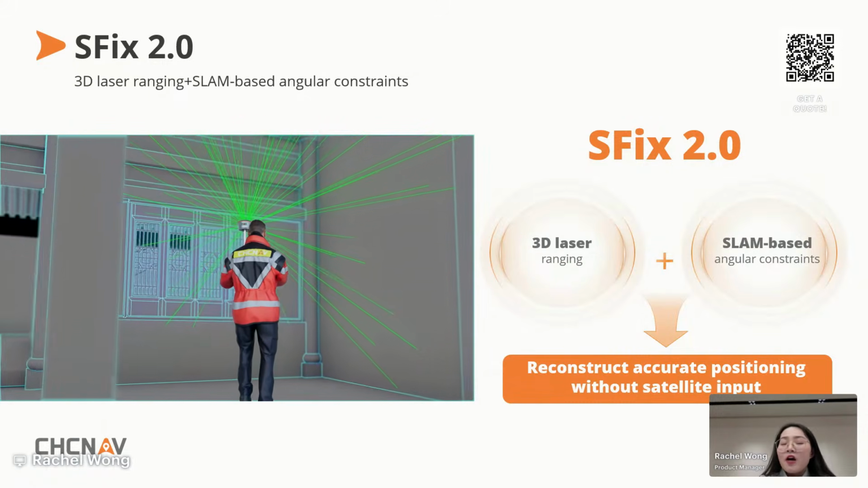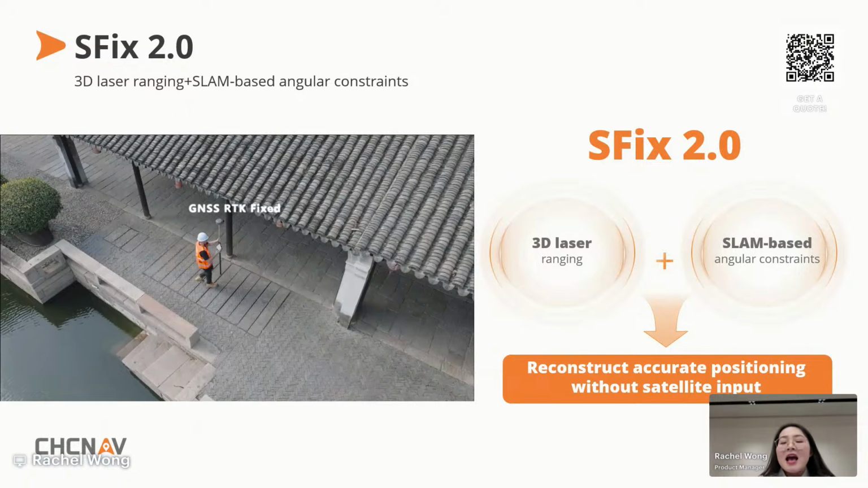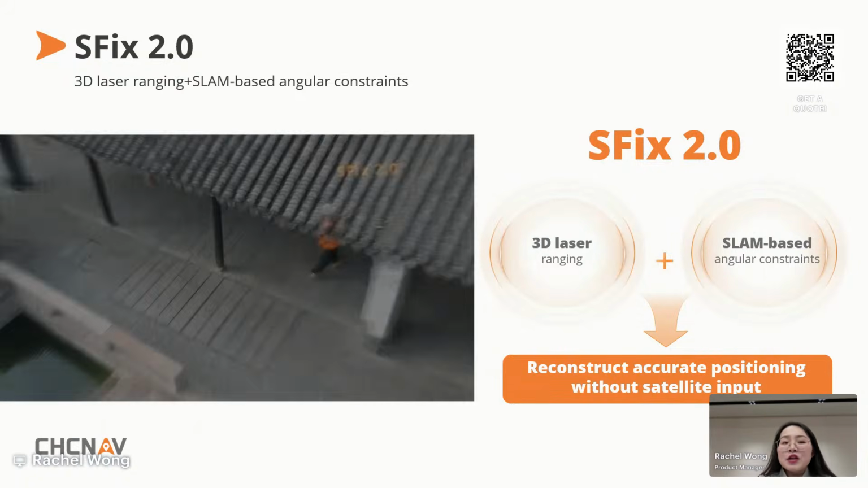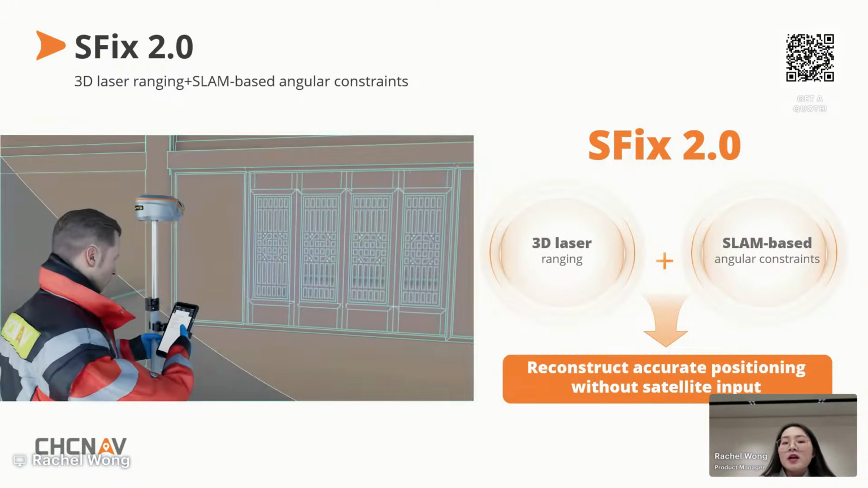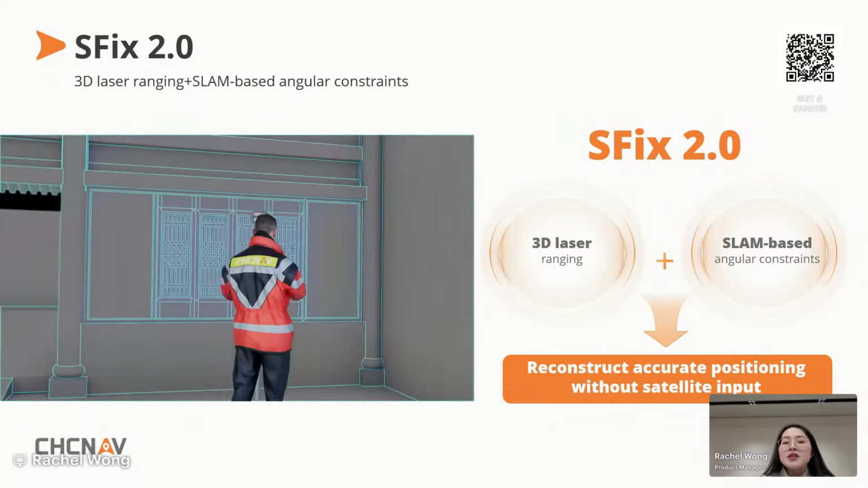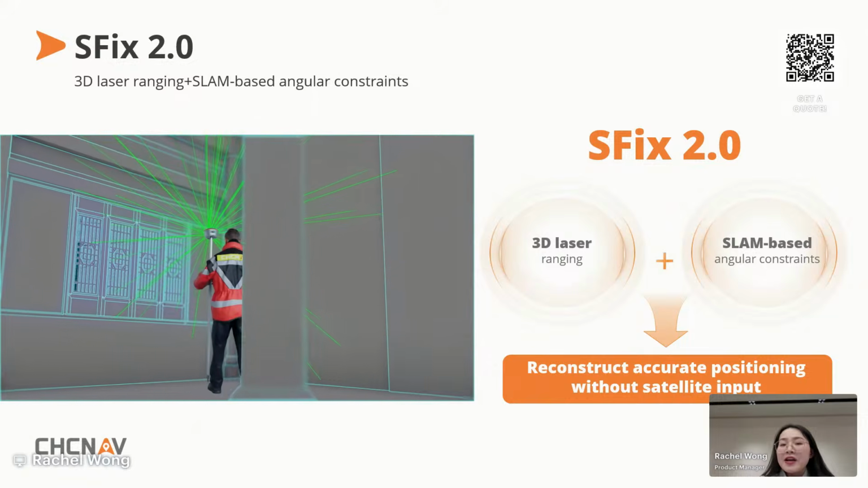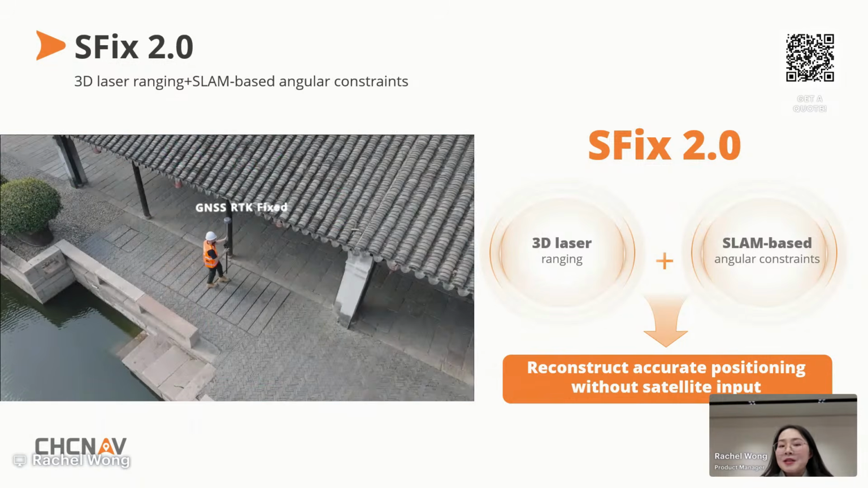Eventually you drift, of course. But SFix2 is like walking with a flashlight. LiDAR ranging and SLAM provide continuous positioning and orientation. So even when the GNSS signal disappears, you stay on the right path. The result is that in areas where traditional GNSS receivers cannot get fixed, ViLi i100 keeps going, reliable, stable, and precise.